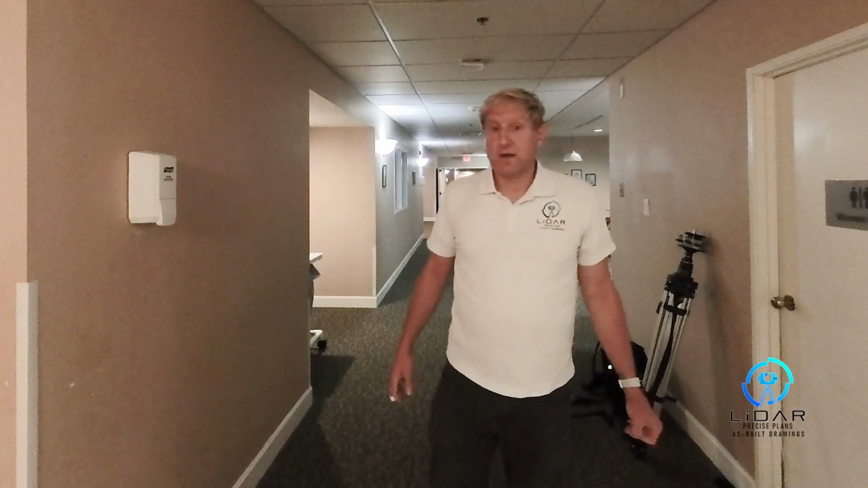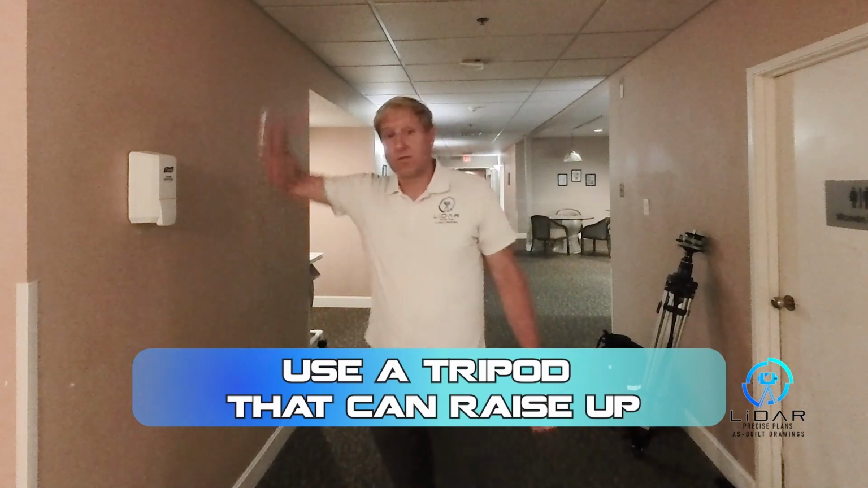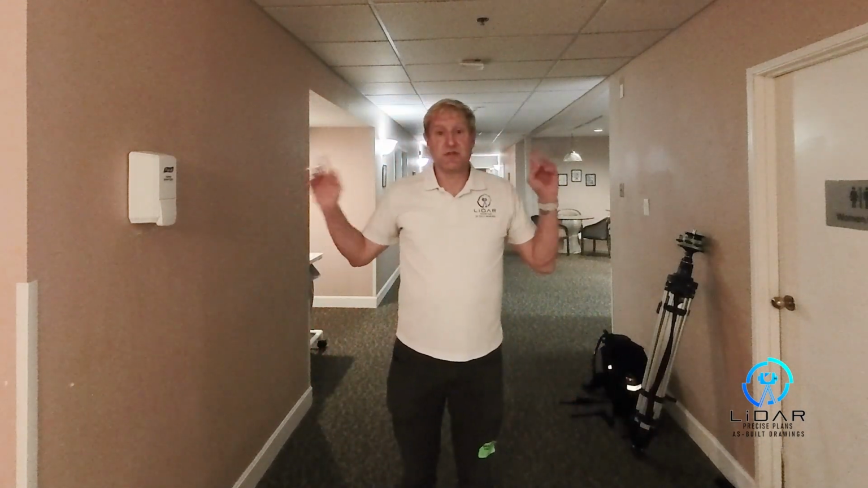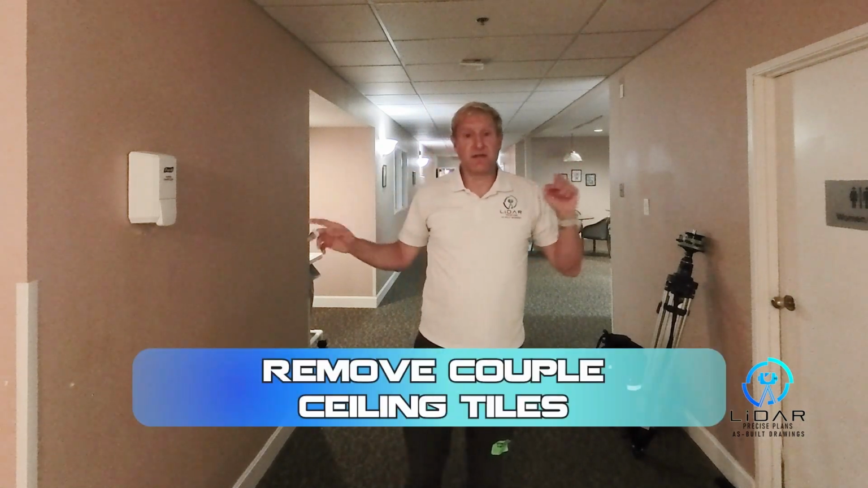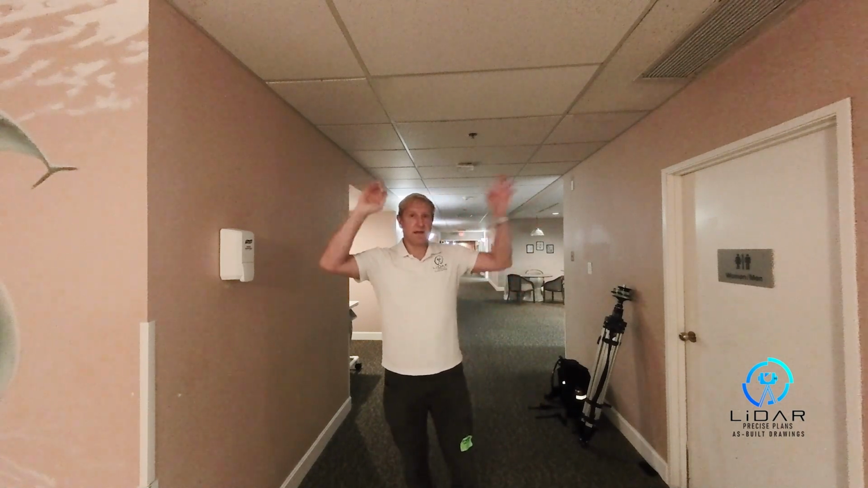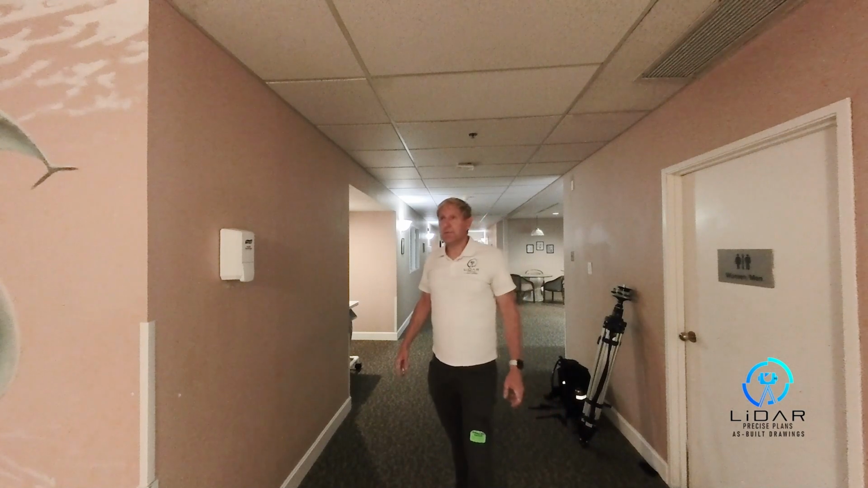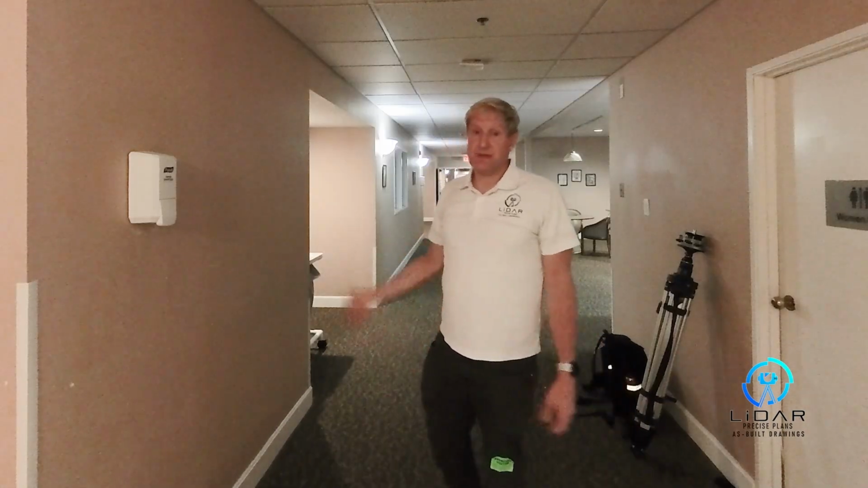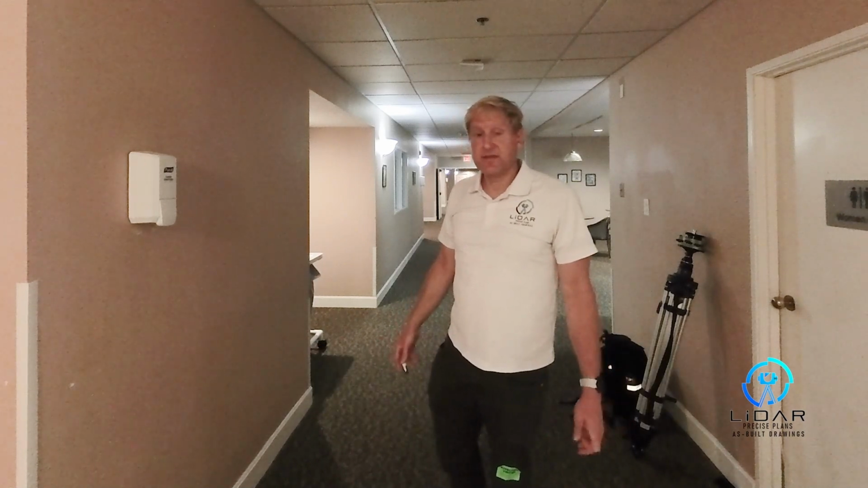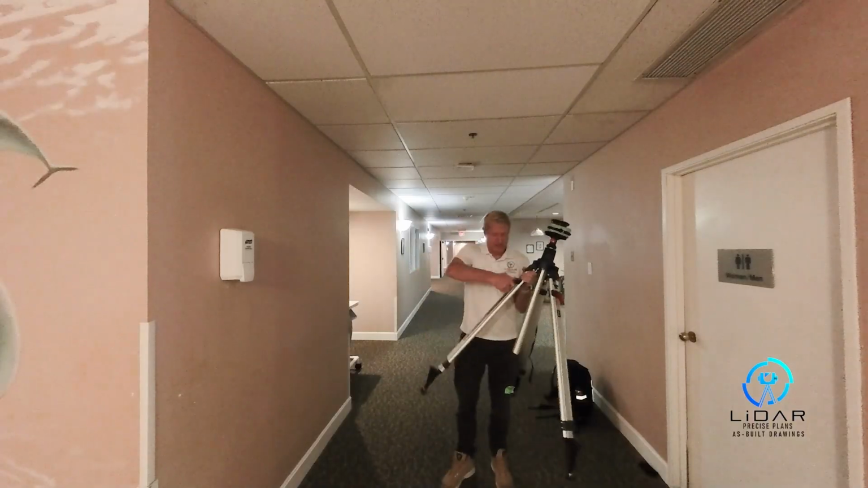So my approach is to get a tripod that can raise up and lower down, and then you basically just remove a couple of the tiles here and there, peek your head up in there, look through to make sure when you scan you're getting everything, connecting the dots, and then you put them all back when you're done. But I'll show you the procedure, give you some hints and some tips. So here we go. I'll show you how to do it.